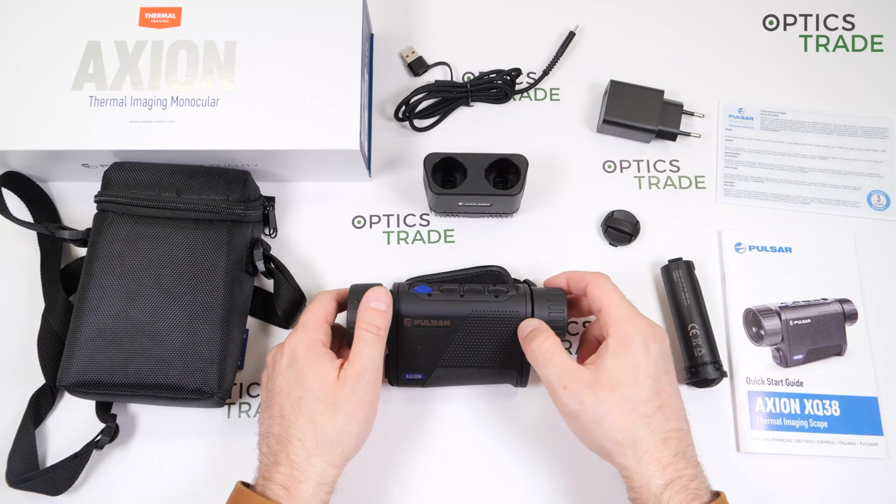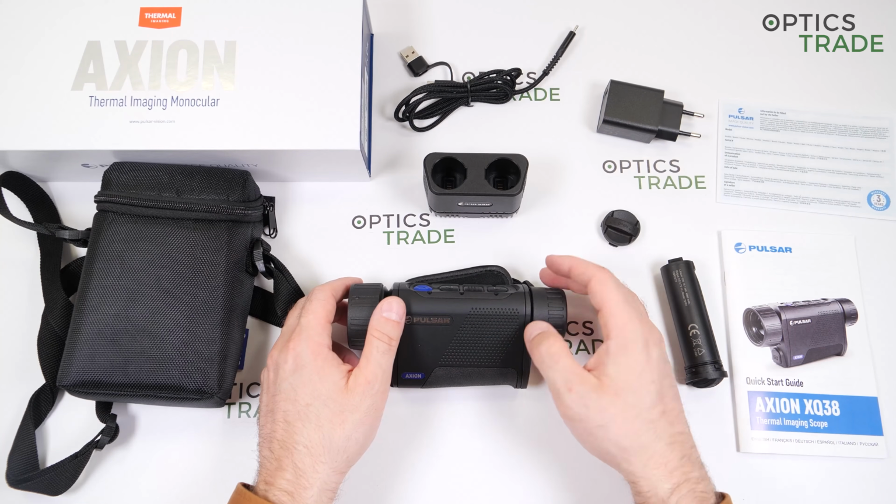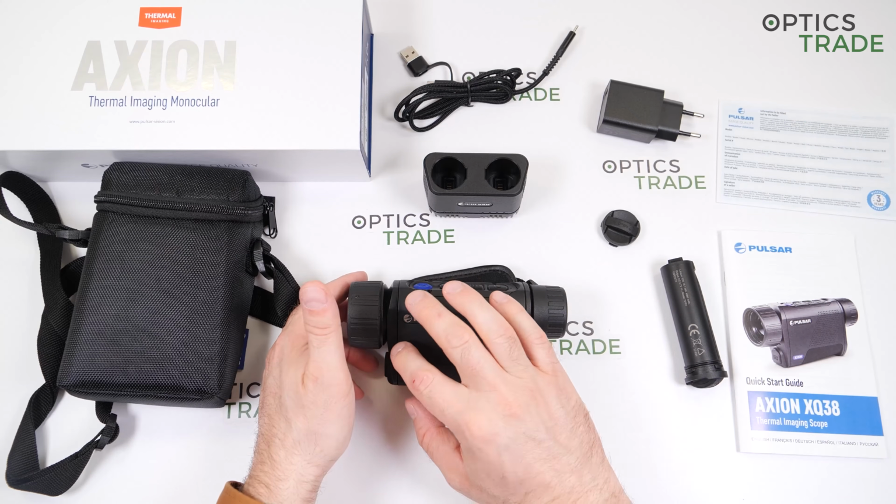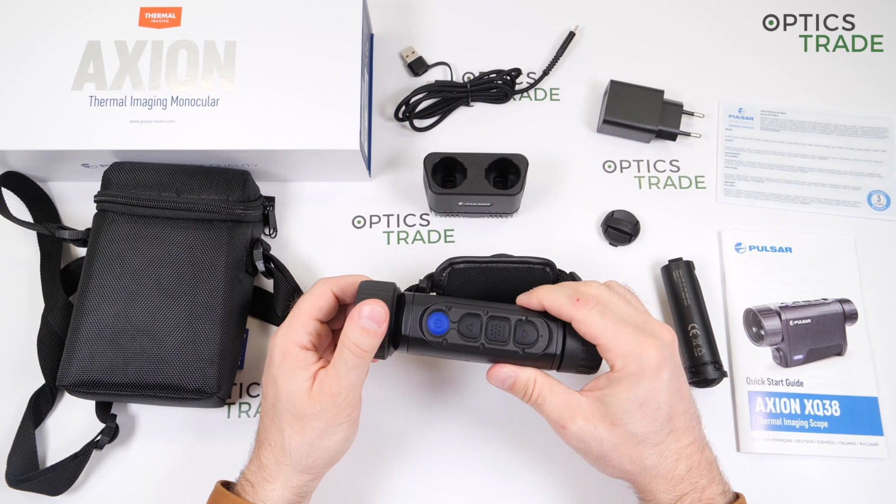You would say the range of detection is not really long, because even the Axion normal XM30S has a similar range of detection. That is true, but the amount of details this sensor is giving is really, really great. It has 8 color palettes, and the close focus goes all the way down to 3 meters.